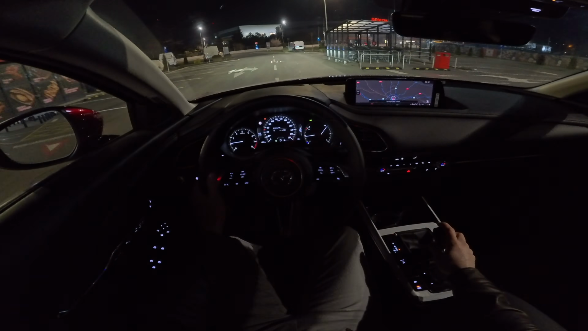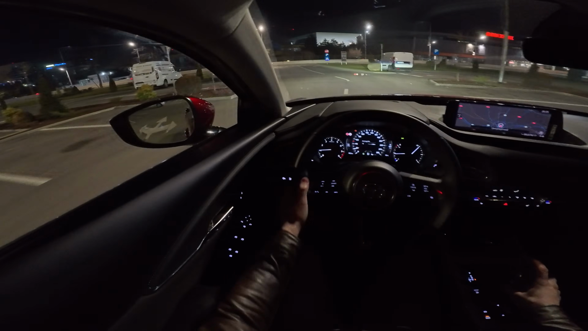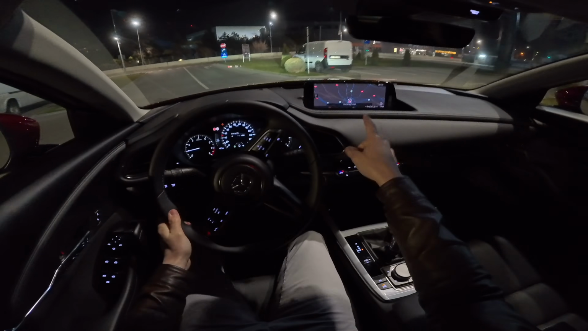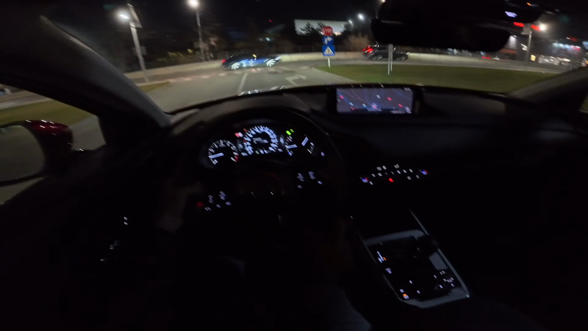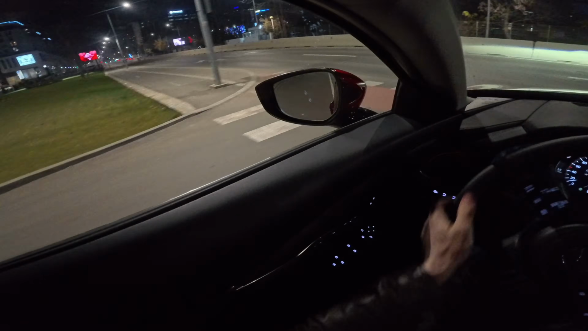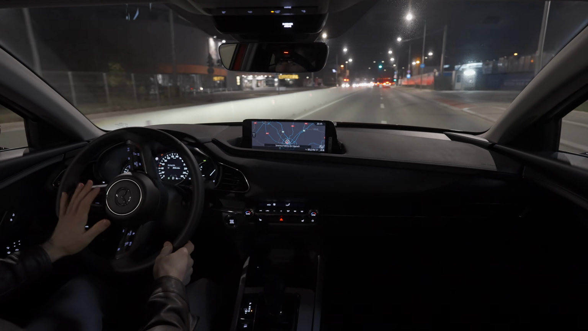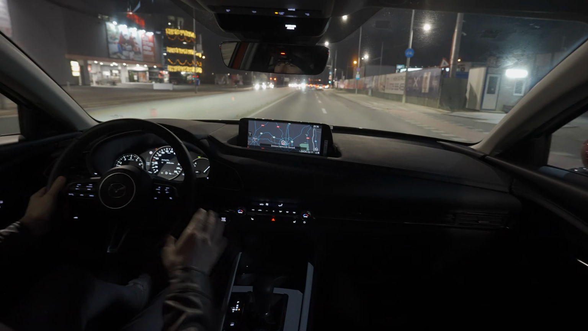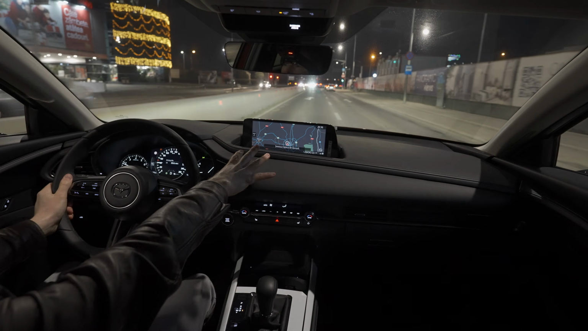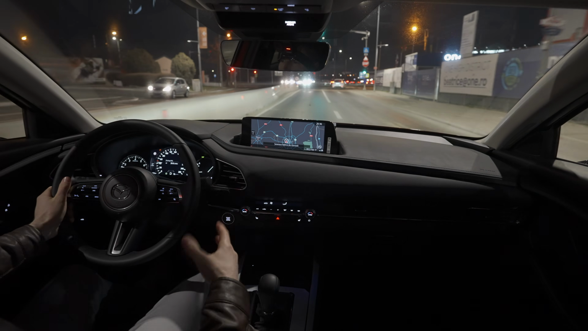And the great part is that, actually I don't know how great it is, but I like the fact that they position the screen. I think Mazda have one of the best positions for the multimedia screen when it comes to visibility and peripheral view, because they mount the multimedia system a little bit farther away, so you cannot reach it so easily from here, you see. And actually it's not a touch screen.